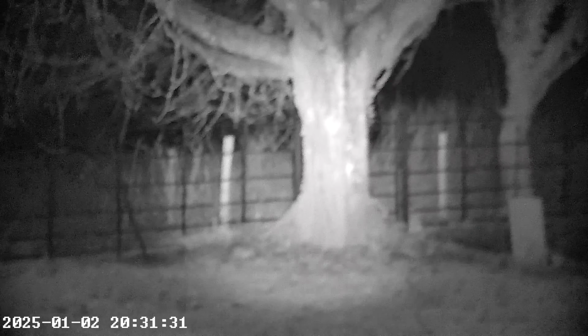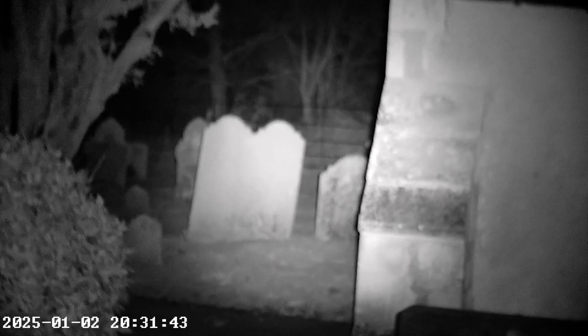So this has got 7 levels of IR, only in the black and white mode. So that's your 7 levels. Let's zoom out a little bit. So that is total darkness.